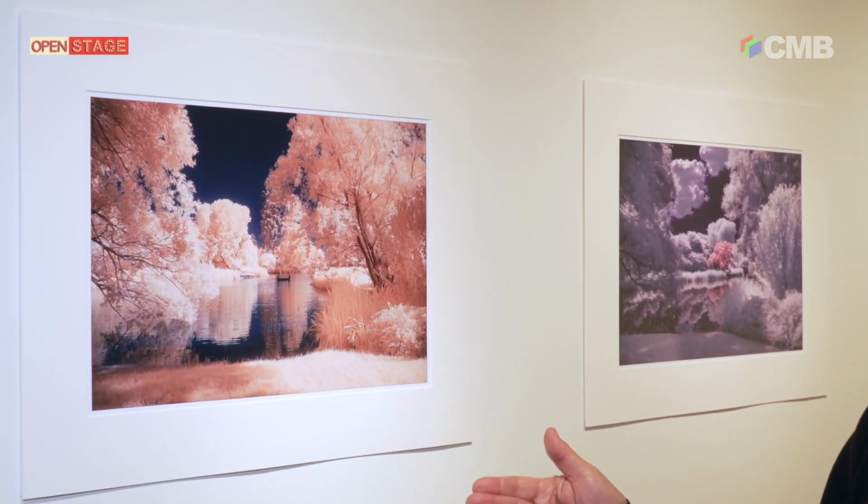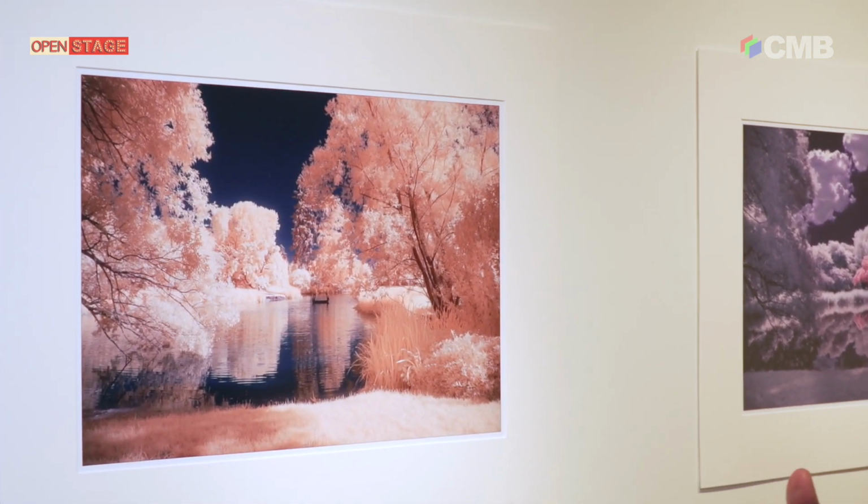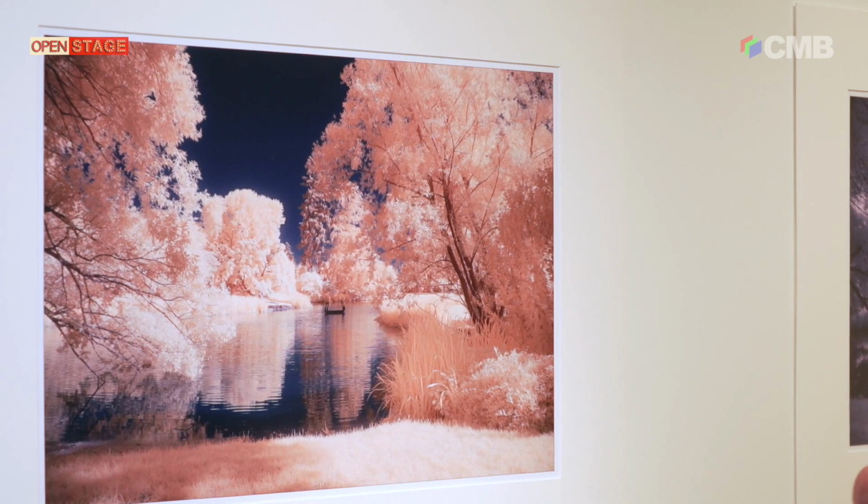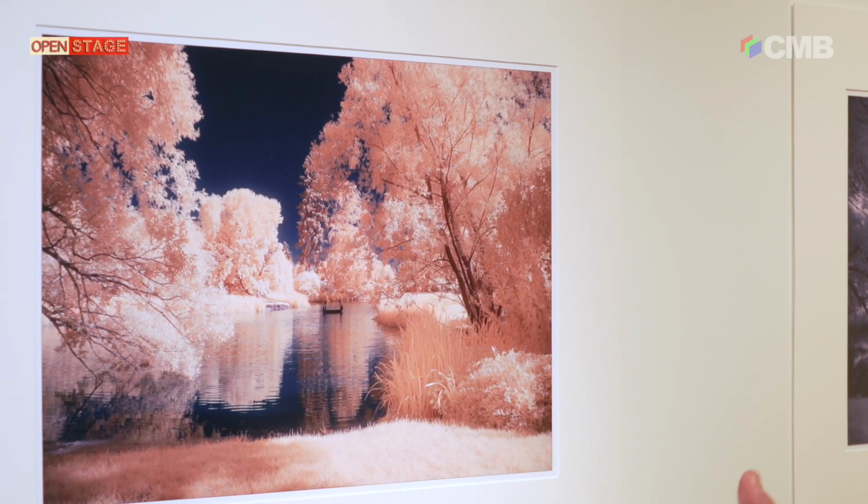Very interesting. These three photographs, they're all essentially the same scene. I'm standing in the same spot alongside this lake in Old Westbury Gardens, and they're taken on different days or different times of day. And what you can see is the amount of control and flexibility that I have when processing the image.